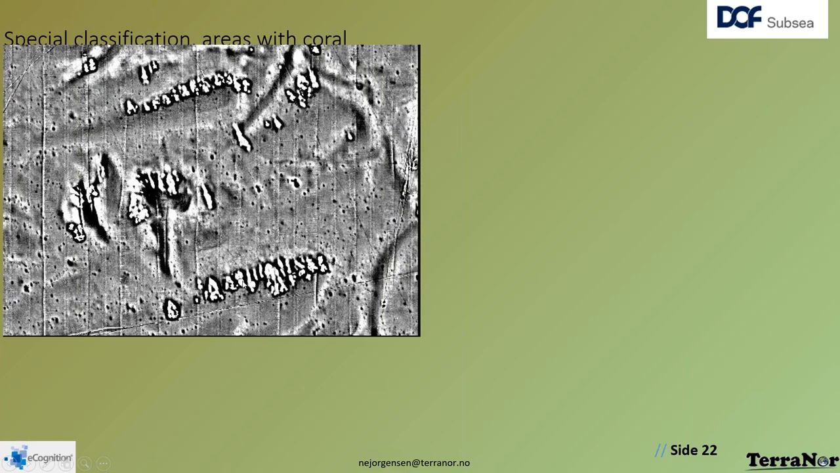And it's difficult to use a camera unless you know where to go. So how do we find corals down there? Well, they told me corals grow as small bumps on larger bumps. So how do you find them using sonar data?